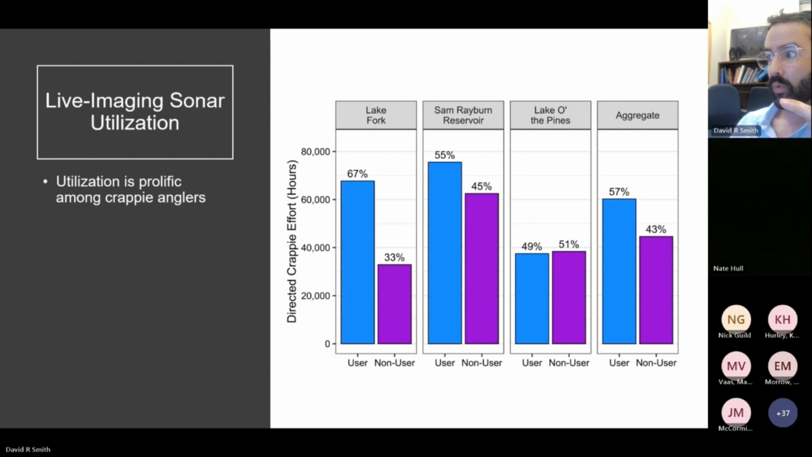And we saw live imaging sonar utilization either reaching or exceeding a majority of directed crappie effort on each of these reservoirs, with users shown in blue here and non-users effort shown in purple here. It's ultimately led to an aggregate average of 57%.